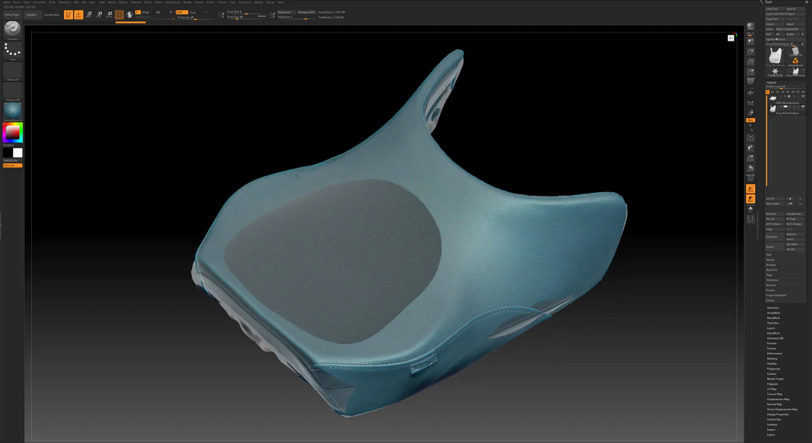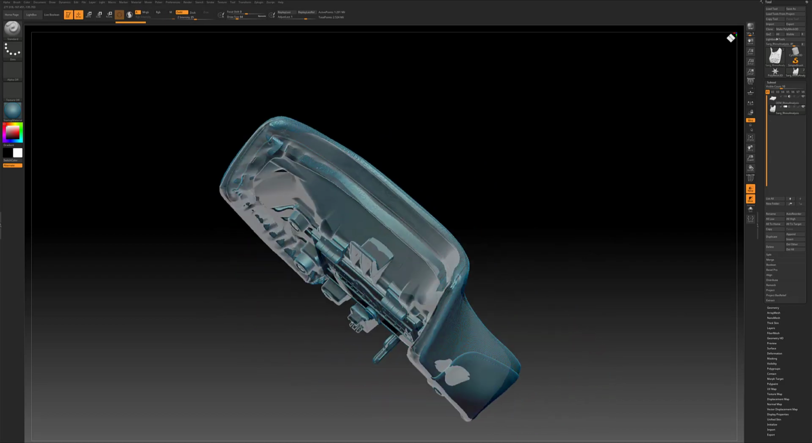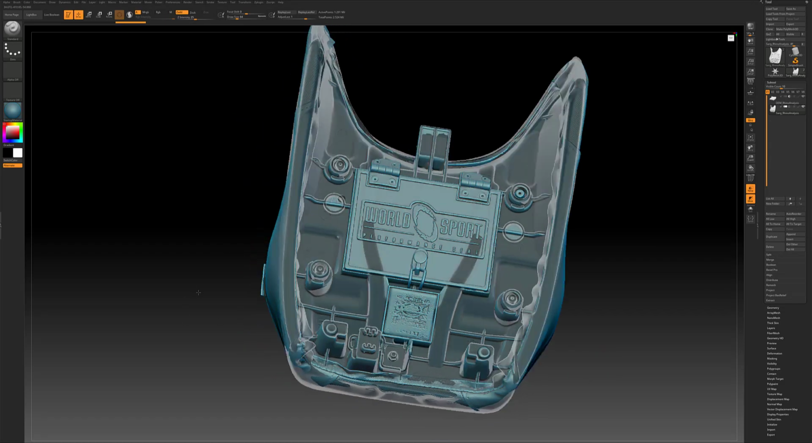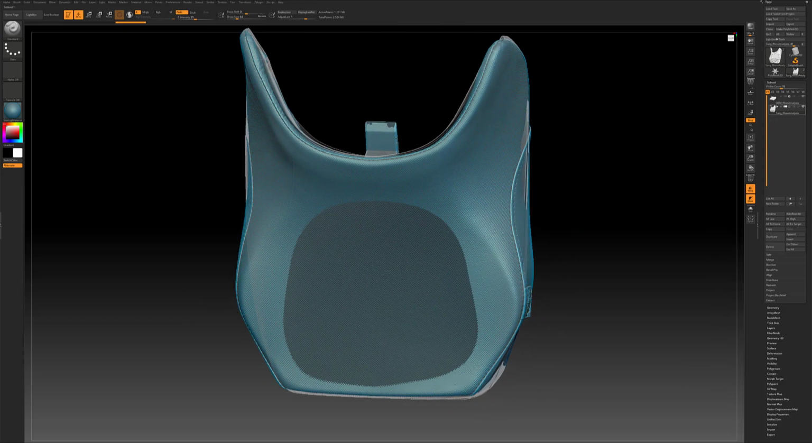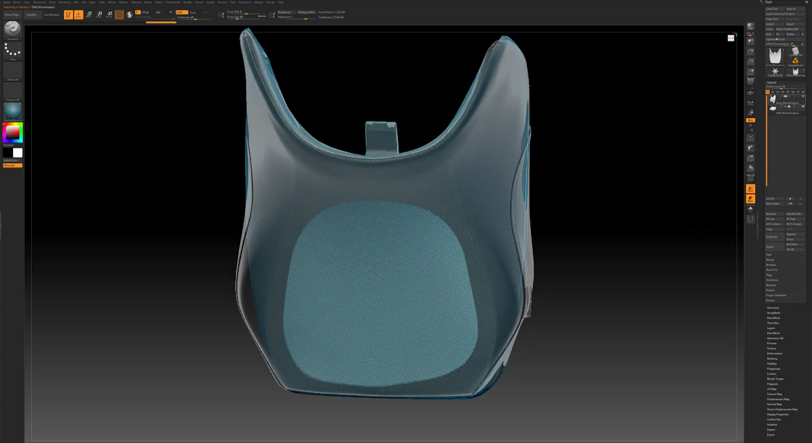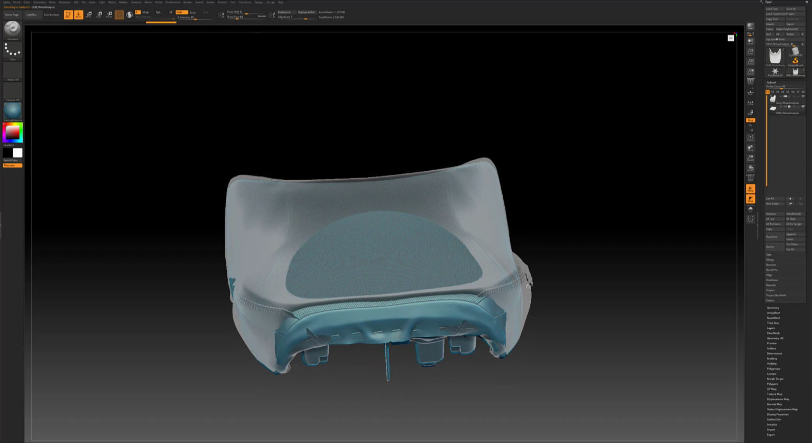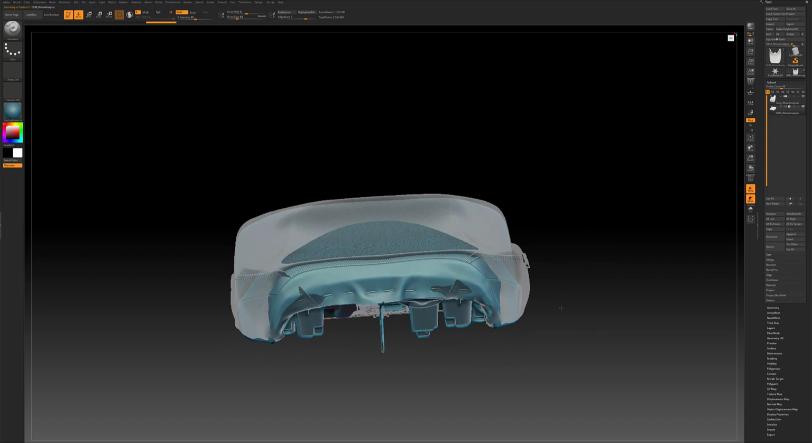And here's another view of the Sargent superimposed onto the stock seat. You see we've got a kind of a ghost view here. So we can switch that around. And you kind of get an idea with the stock seat inside, the difference between the two.